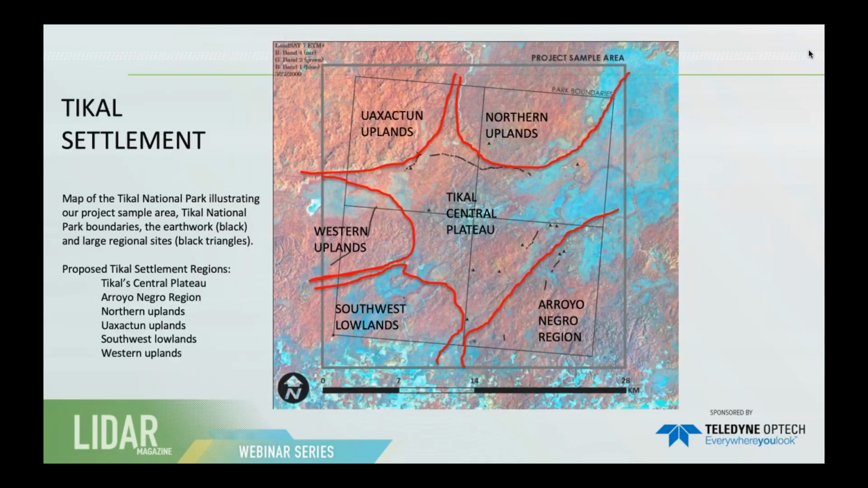But at the time, one of the ways in which we did this, before LIDAR was taken of Tikal just a few years ago, was we used IKONOS and the near infrared. And what that allowed us to do was to document regional areas. This is showing a 421 composite band of the Tikal area.